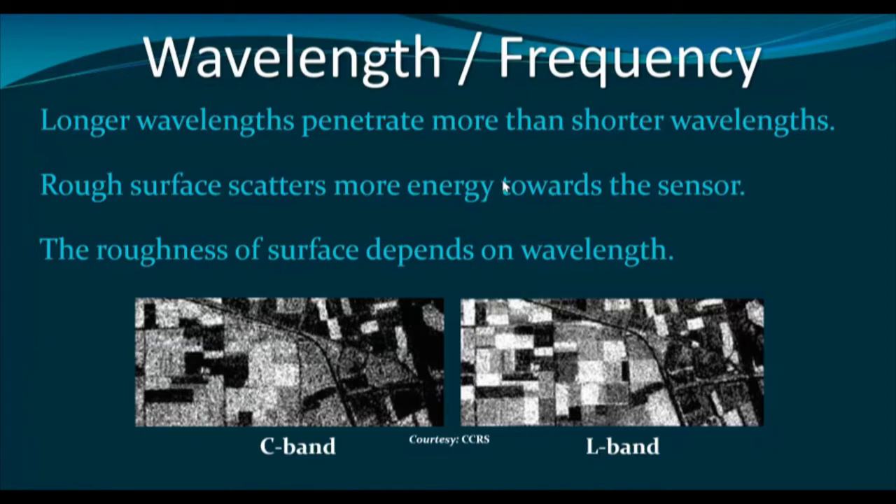But if the terrain variation is more than 20 centimeter, then this will appear as rough surface for the 20 centimeter wavelength. That means the surface roughness is not constant. It actually again depends on the wavelength.